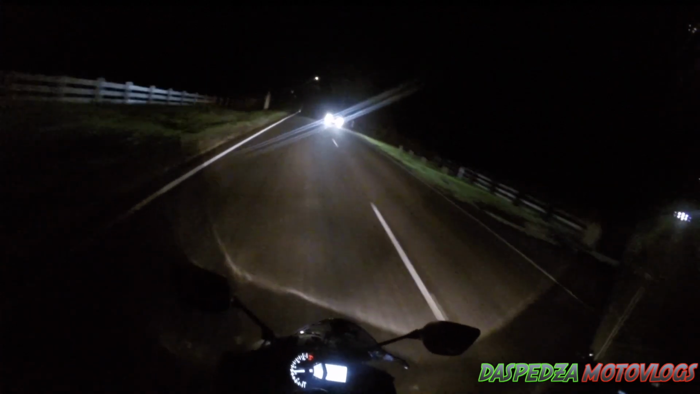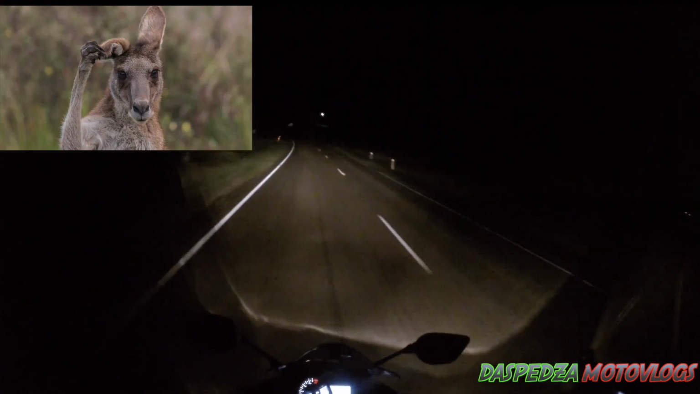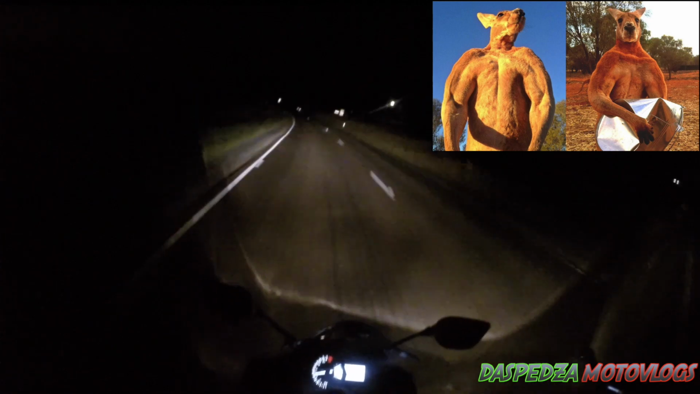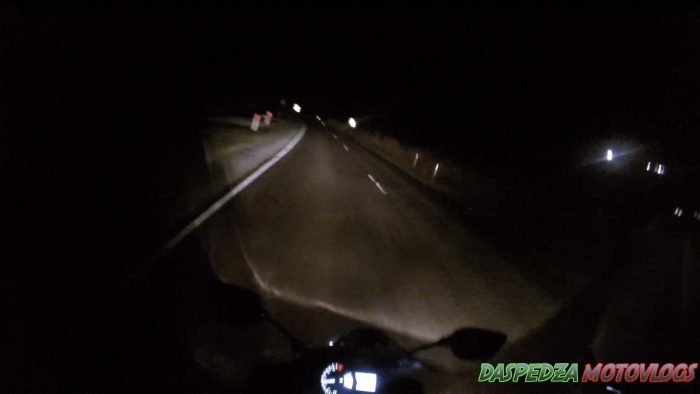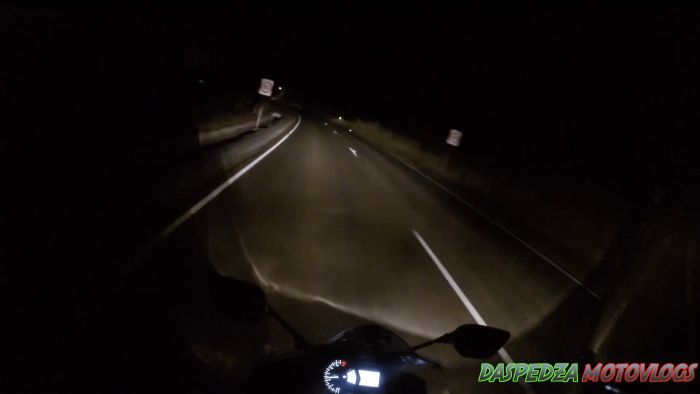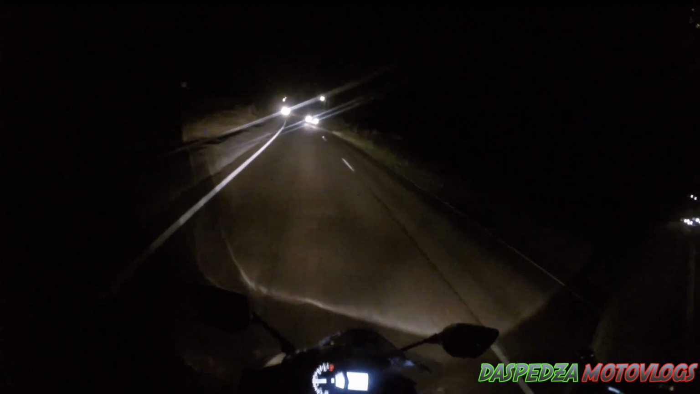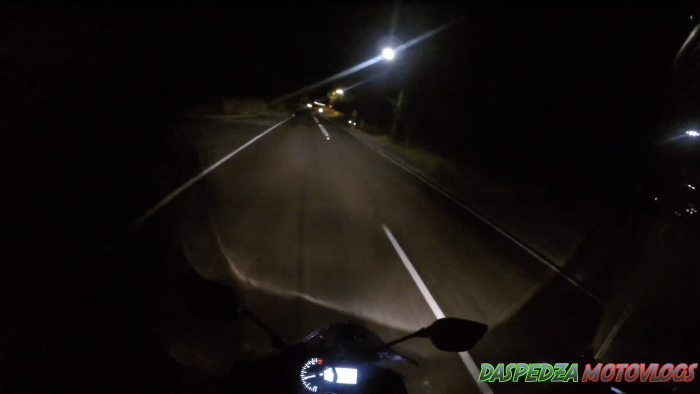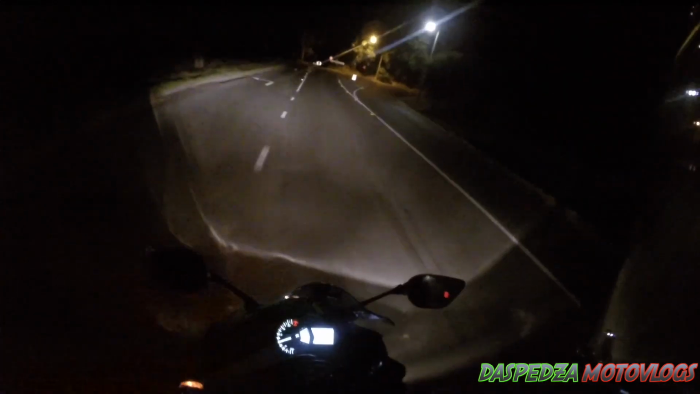So we have multiple different kangaroos here in Australia. We have the grey one, and we have the red one, which is the famous one. The one that's always the big buff looking dude on Facebook or whatever. That's the red one. And they're found prominently up north. Down here we don't really get the red ones. We just get the grey one down here most of the time. That's the one that I normally see.